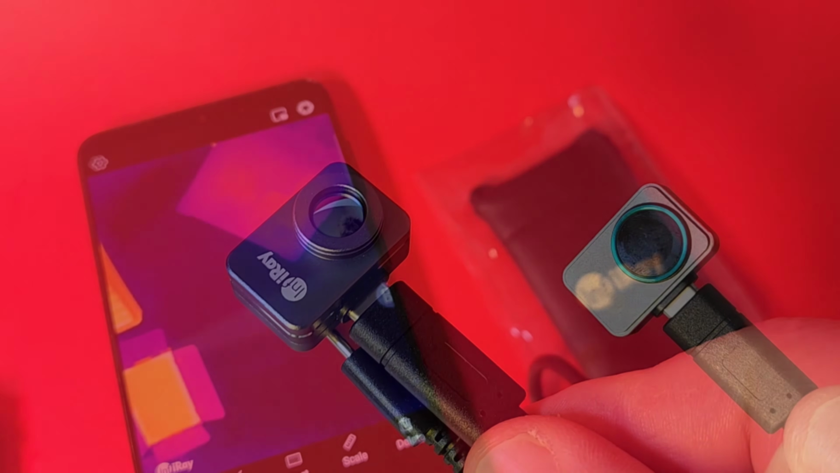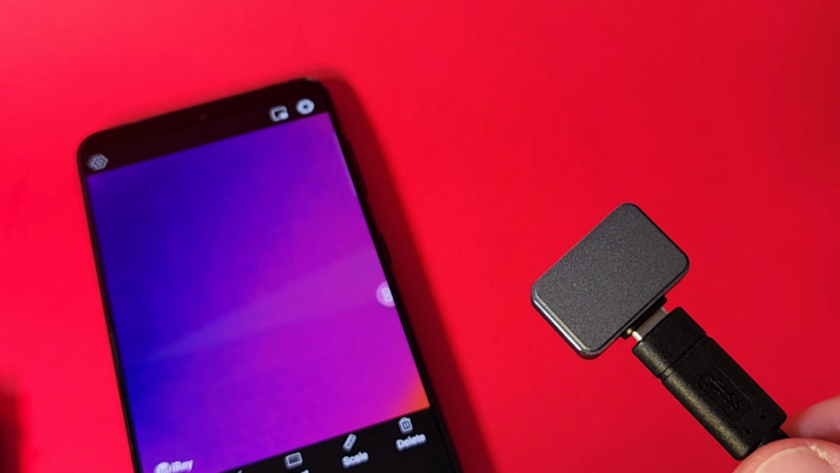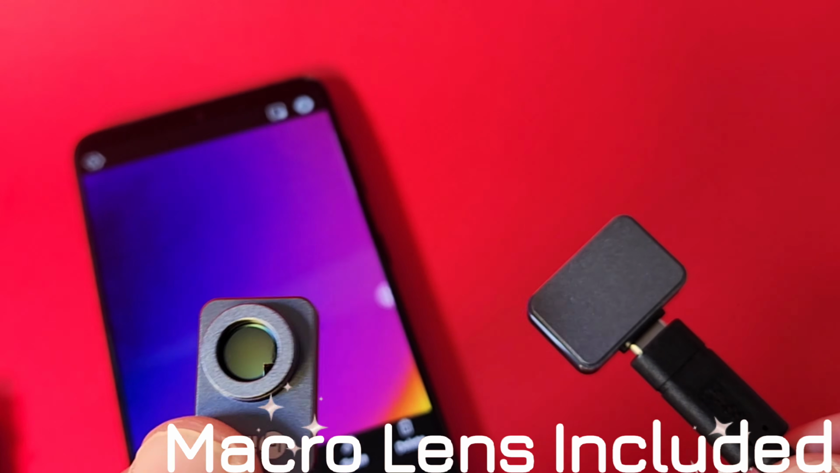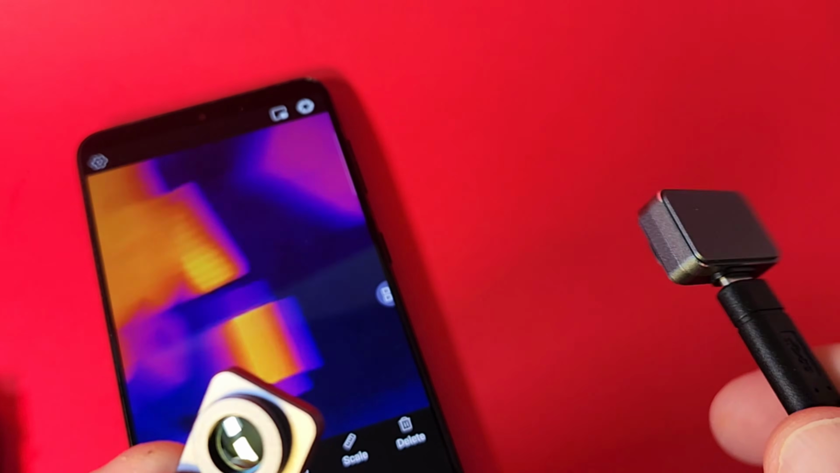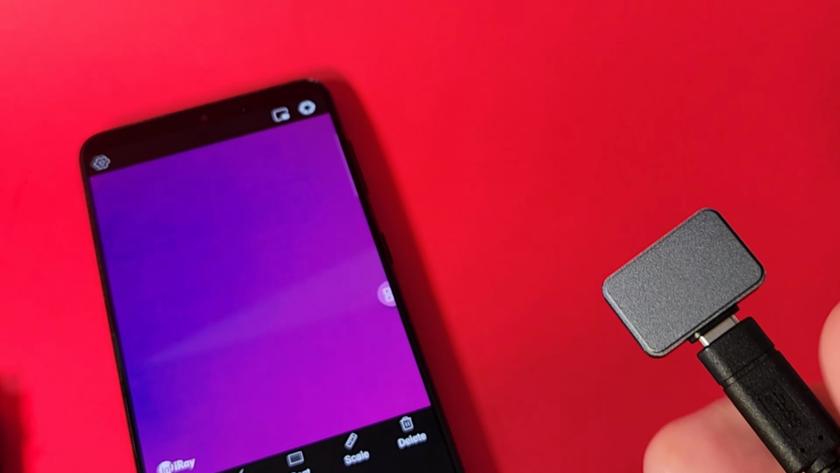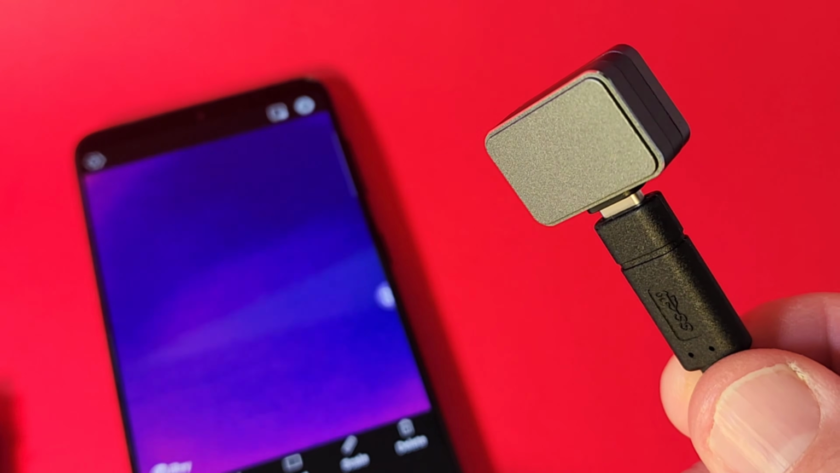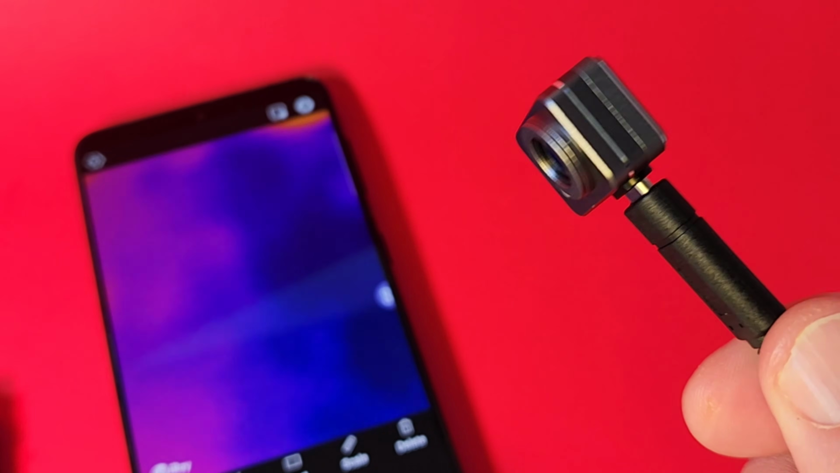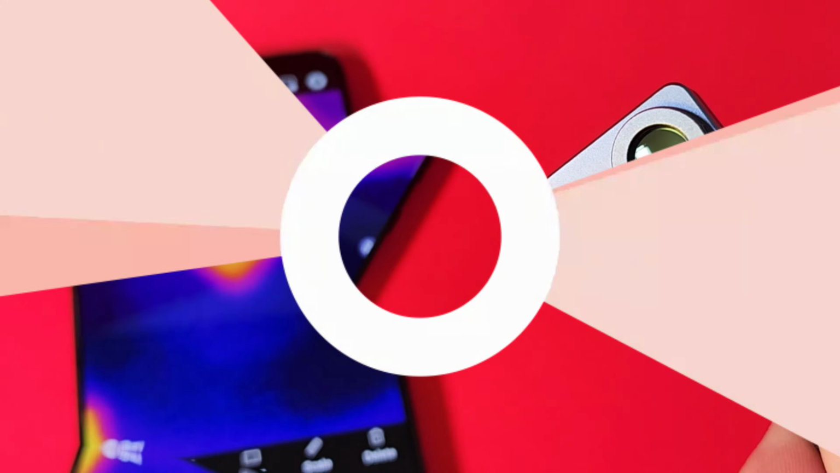Oh, nice. Now, as if this camera isn't cool enough, oh man, you even get a macro lens to go with it. Yeah, that's right. InfiRay has thought of everything. The macro is magnetically designed, so it just attaches like so onto the InfiRay, and suddenly you have macro capability with your thermal imaging camera. Oh man.